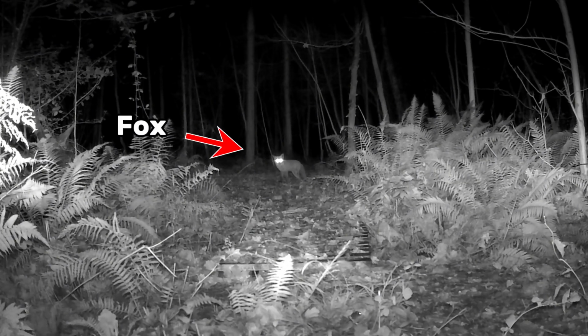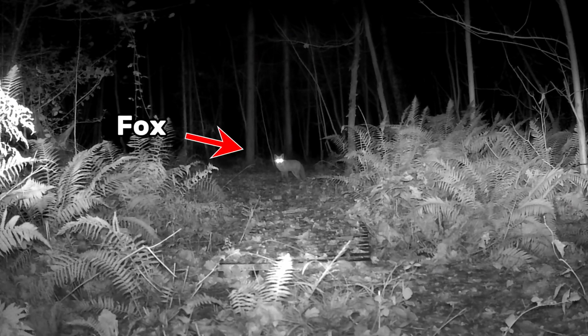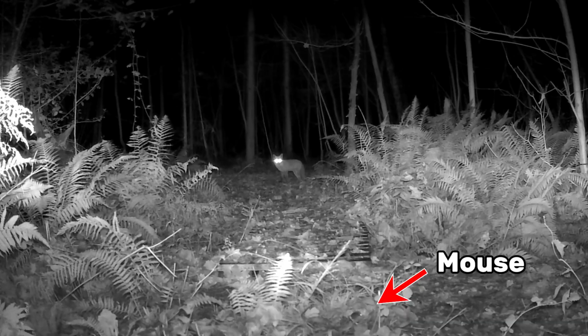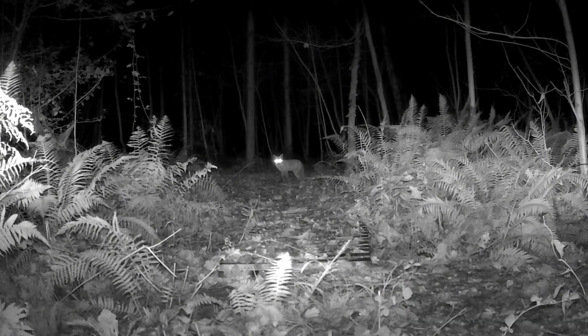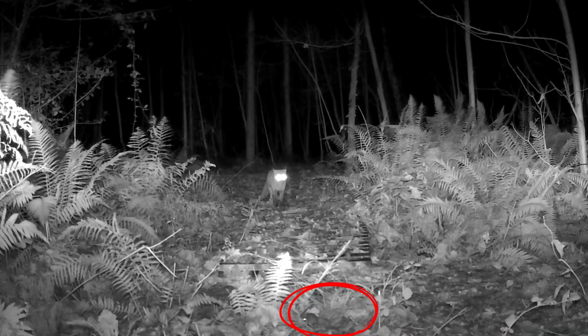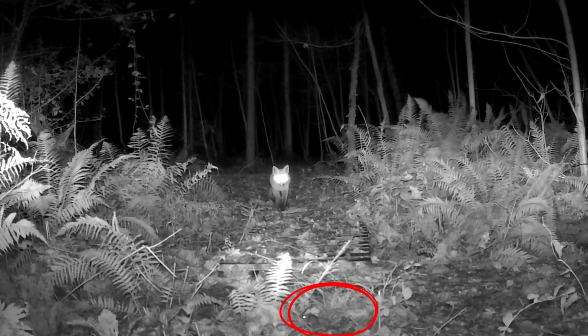Next up is a fox. But what do you think he's looking at? Did you notice the mouse just down here? That's what he's heard. And as you can see, he's now started his approach. The mouse still hasn't heard him. That fox must be silent.